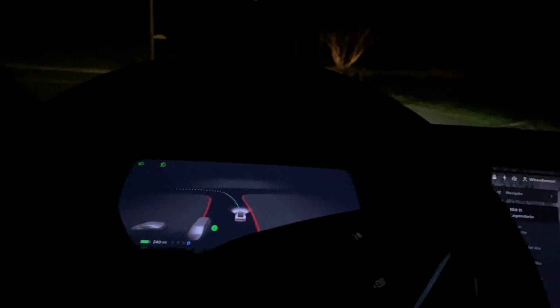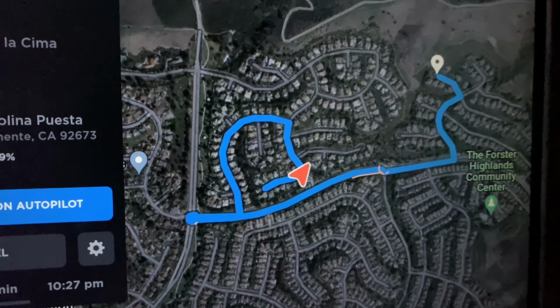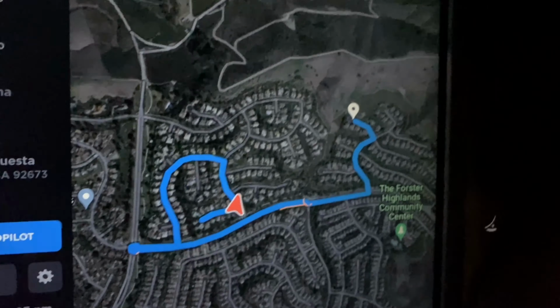Interesting here. Normally I would have just turned right and made a left, but it's taking us some funky routing way. This is the way we came in anyway. Very strange.